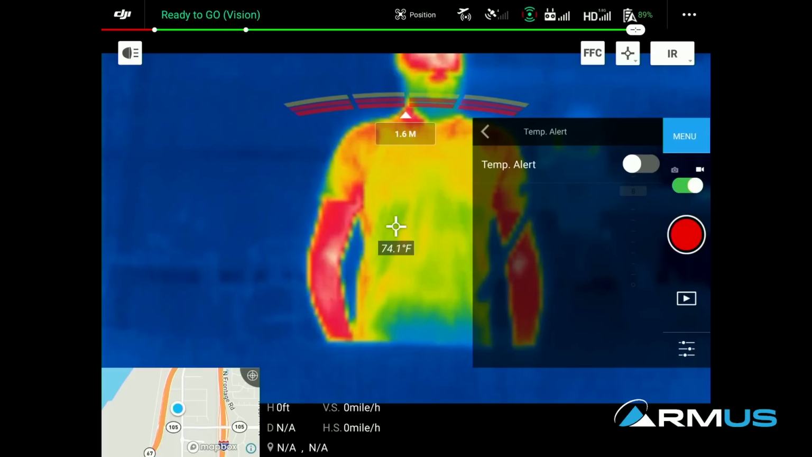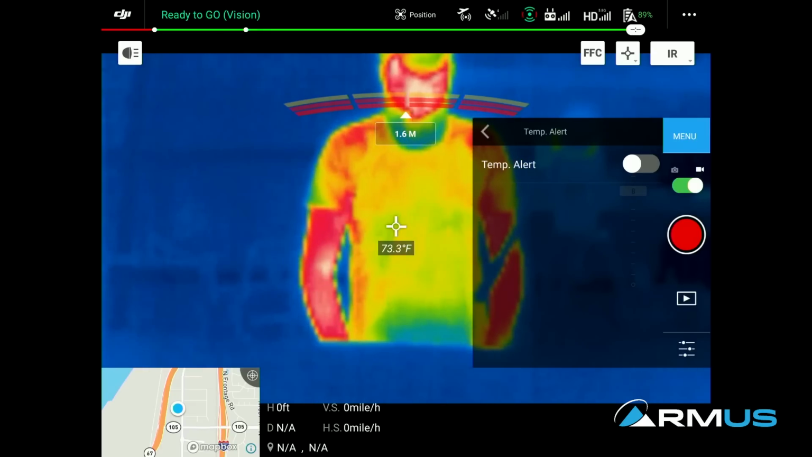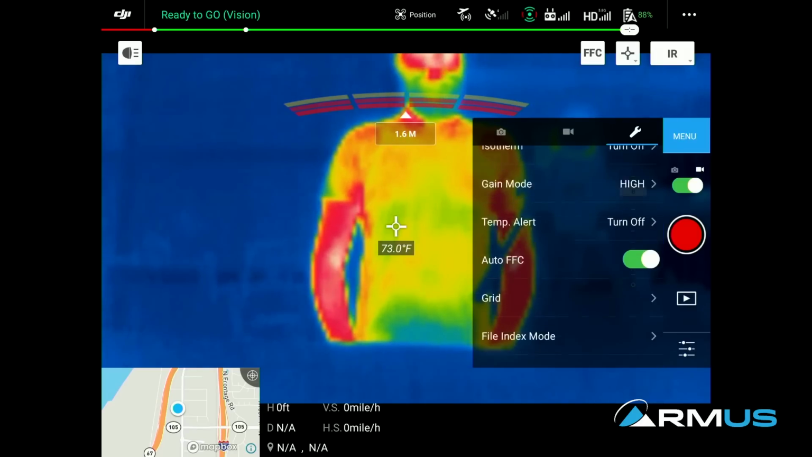Temp alert, we can turn that on or off. So if you turn on the temp alert, we can have a number at which the drone will let you know that there is a temperature issue, no matter where you set that.